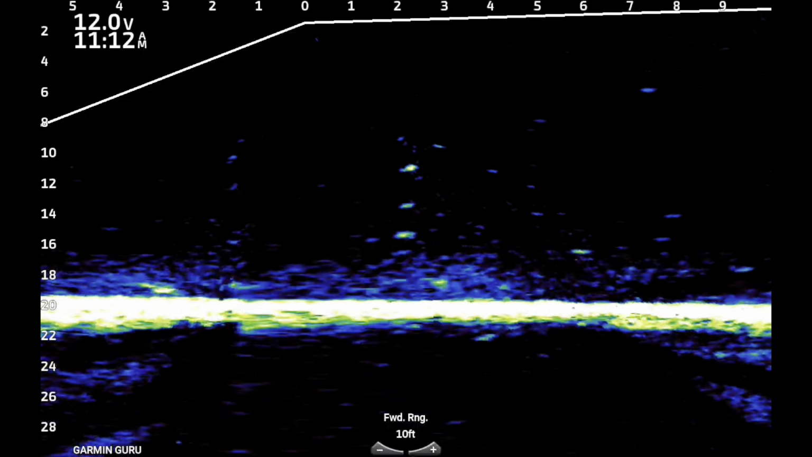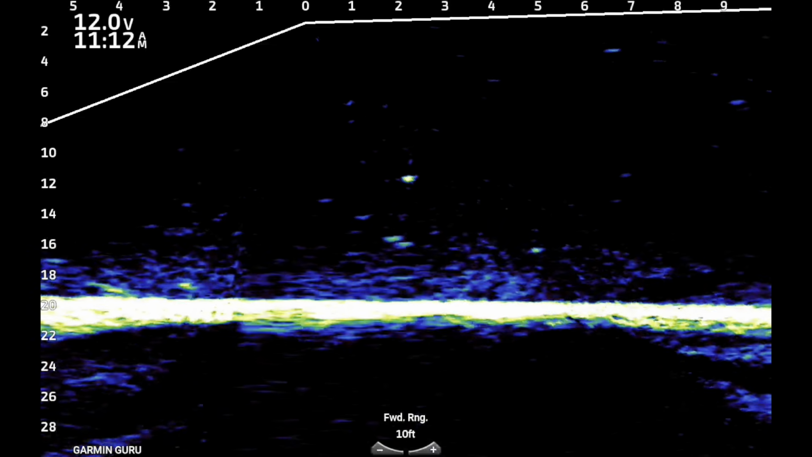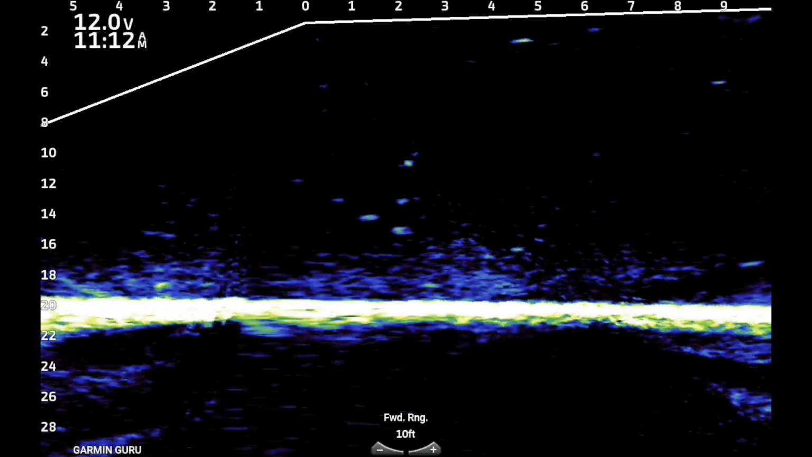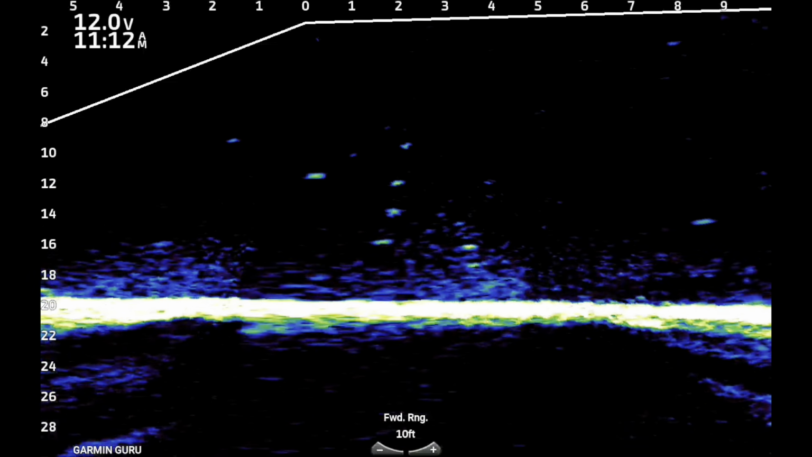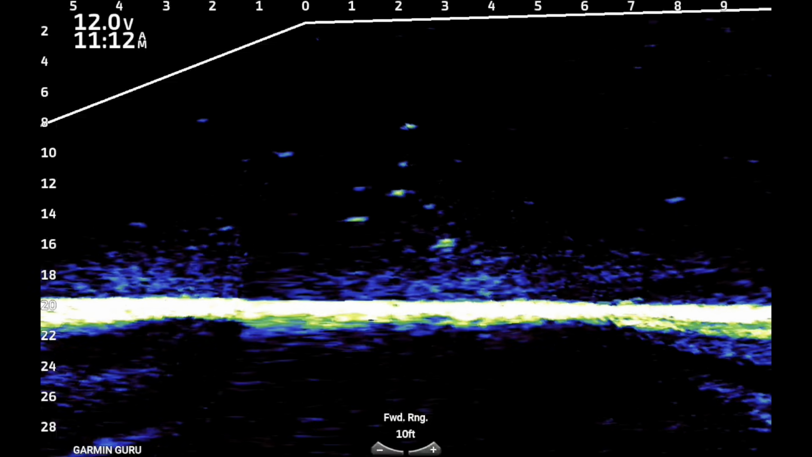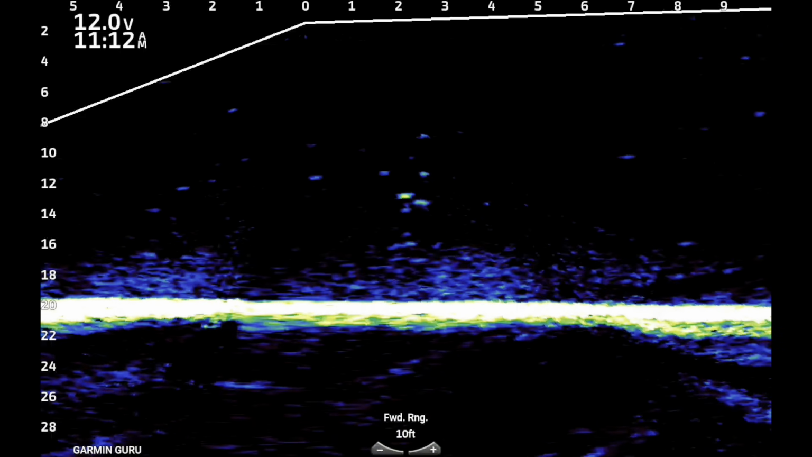Now, what I did is I went down to 10 foot here where you can really see the returns. And once again, it seems to be that the return is based more on the size than the makeup of the weight. And you can see how curious these fish are just coming to look at the weights that are in the water. Although they're small, probably brim.